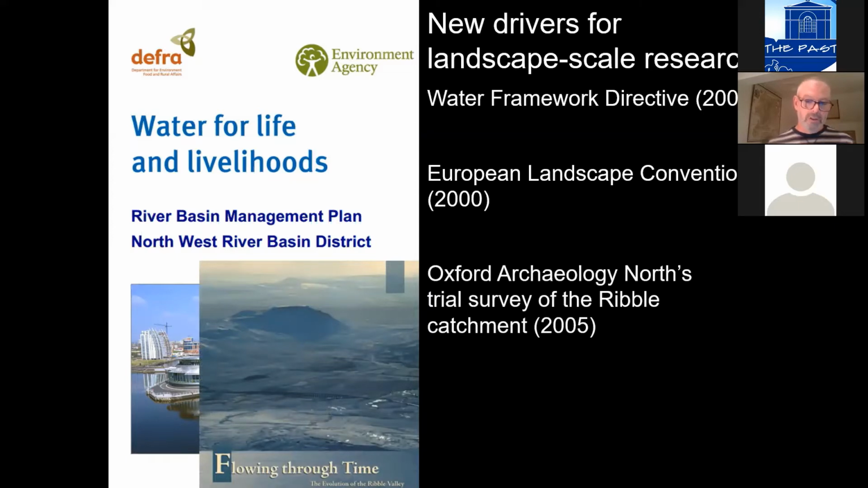English Heritage commissioned Oxford Archaeology North to carry out a trial survey of the Ribble catchment. And this fed into the River Basin Management Plan. So a River Basin Management Plan was required for every separate river basin in the UK and indeed the rest of Europe.